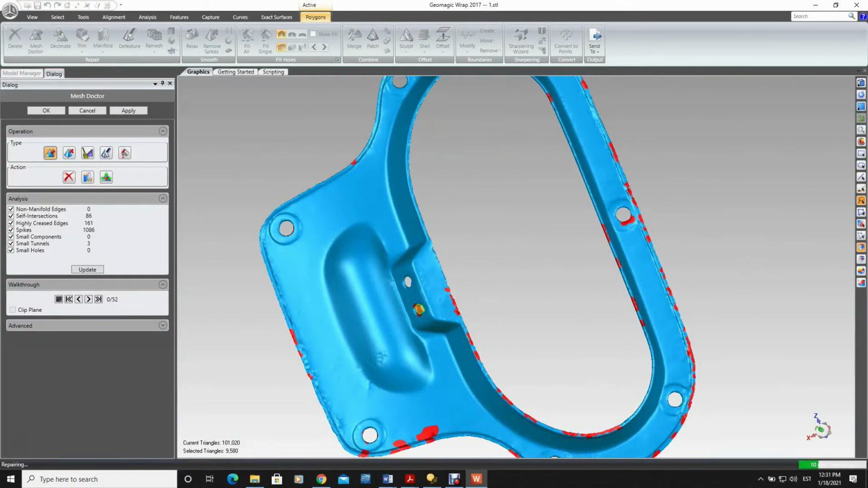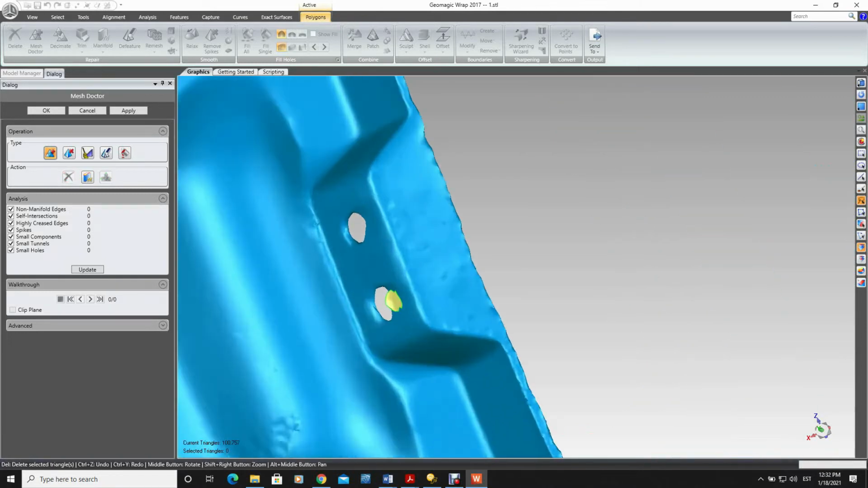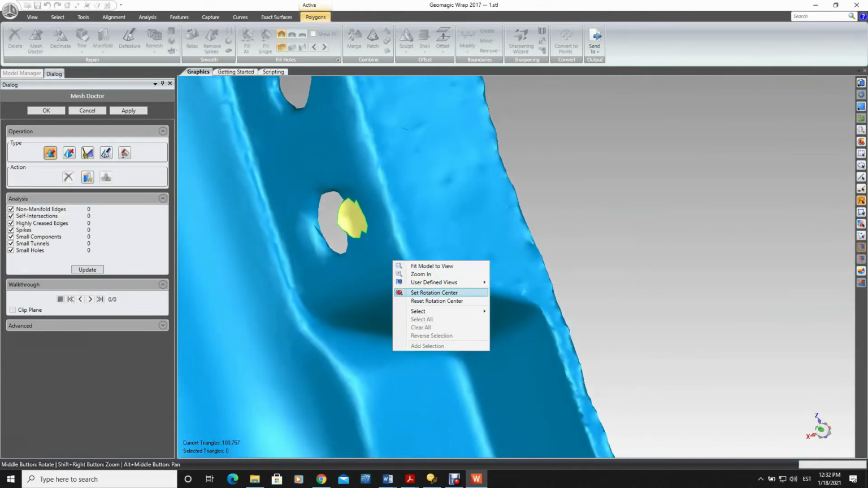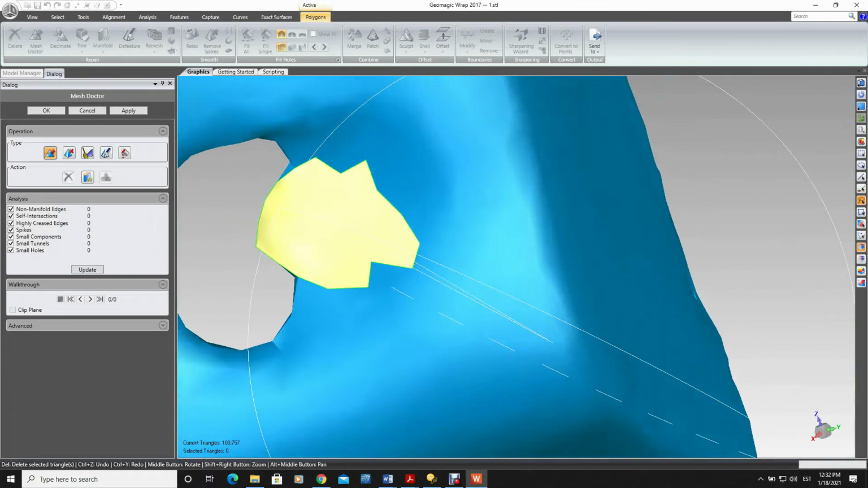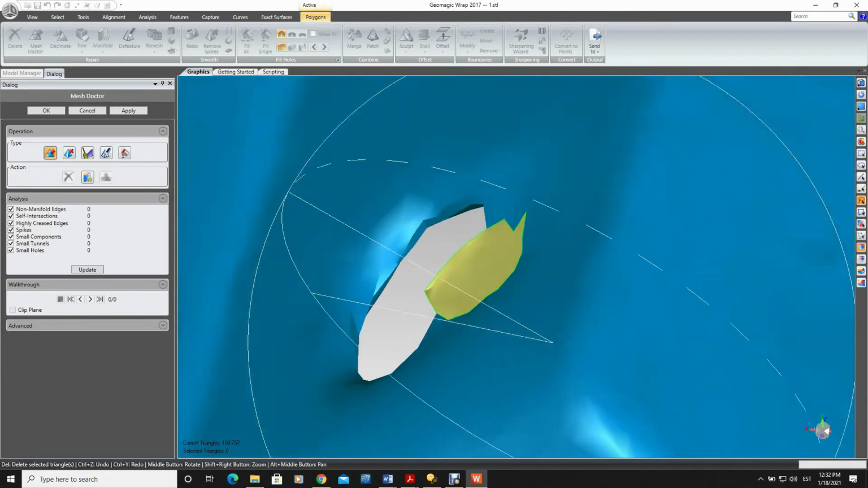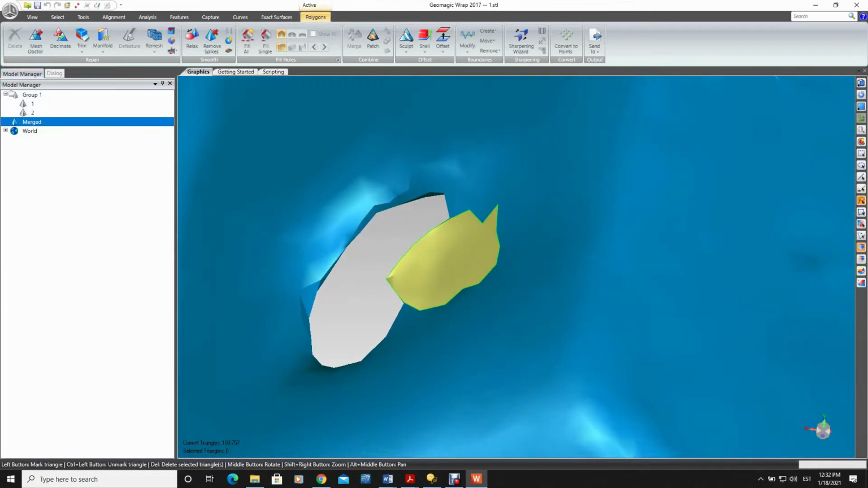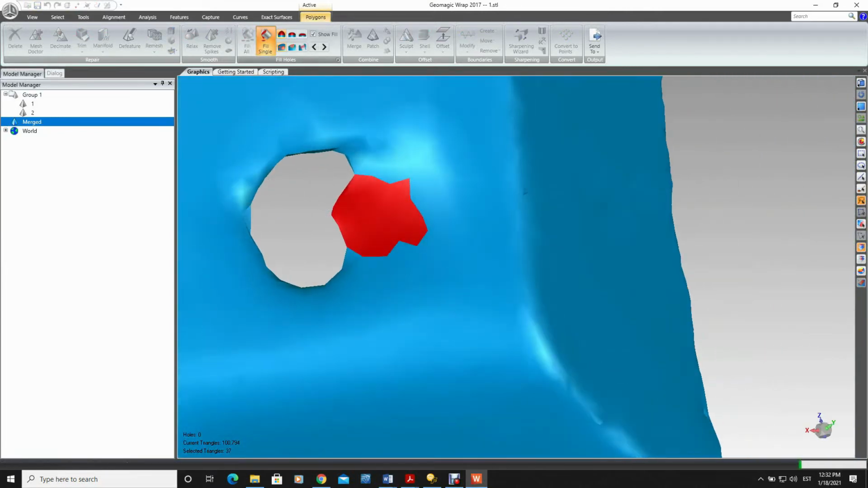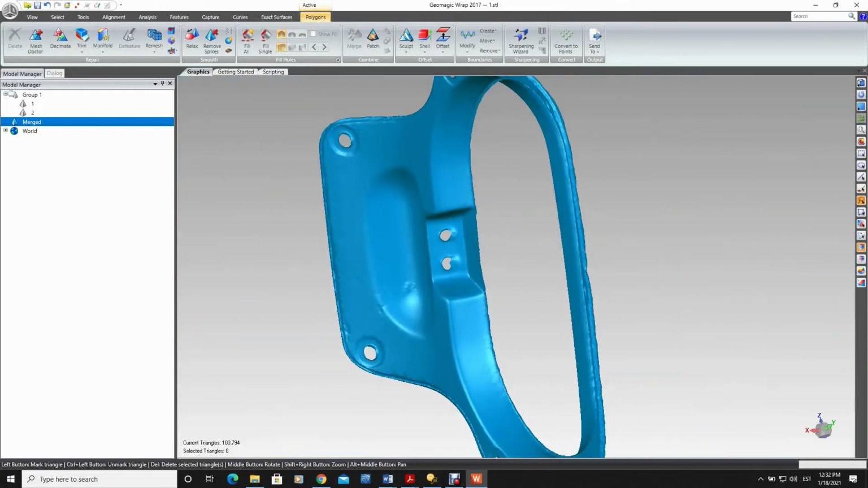What we have here, again, is that we might end up with a scenario where this automated tool will try to fill the hole. This is something we don't want.